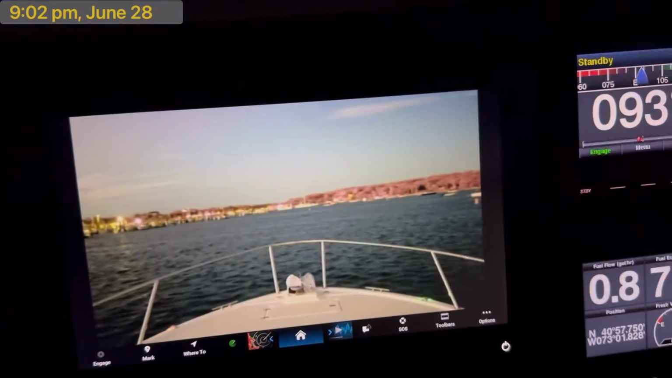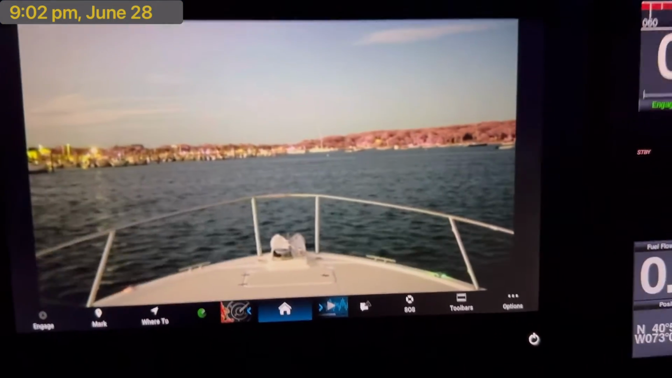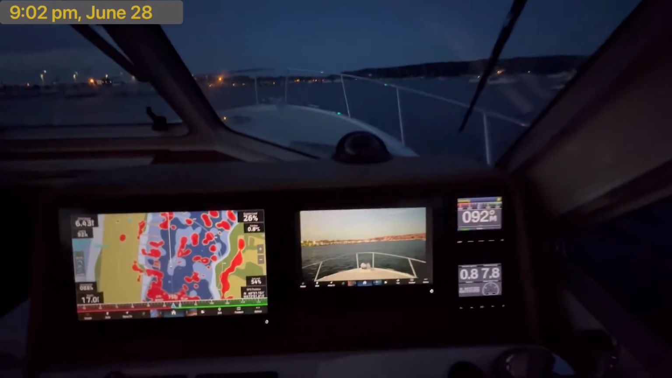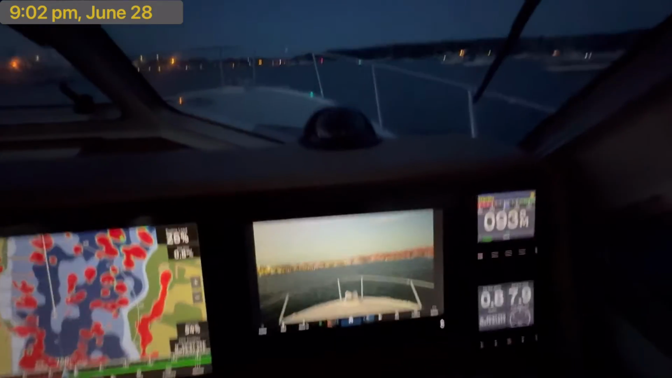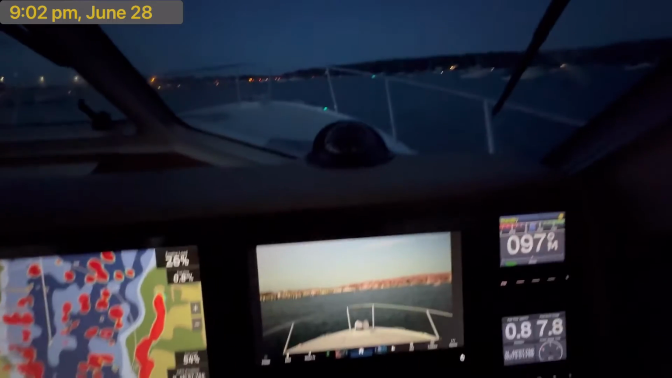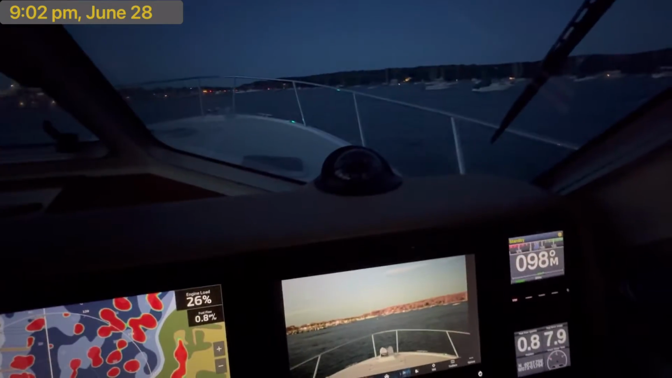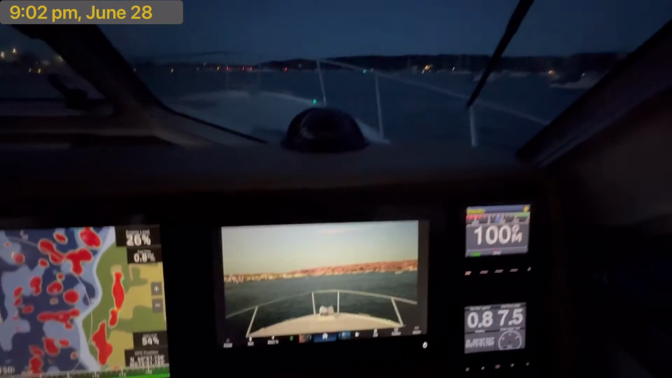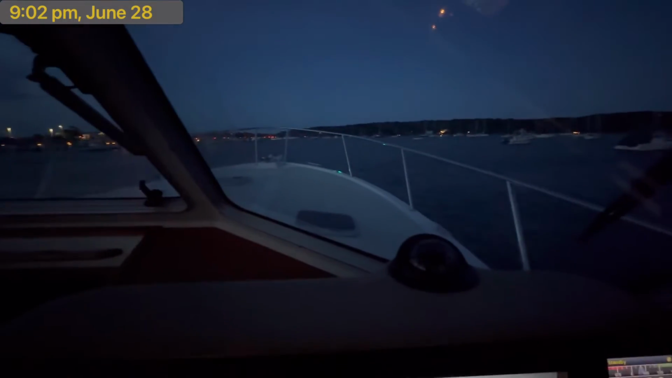So I'm just moving slowly through the harbor, and the Nightwave is really making a huge difference for me. A minute ago, there was a dinghy that crossed my path going this way with no lights on, and I could barely make it out. I saw it first on the Nightwave, and then I saw them going across down the fairway.